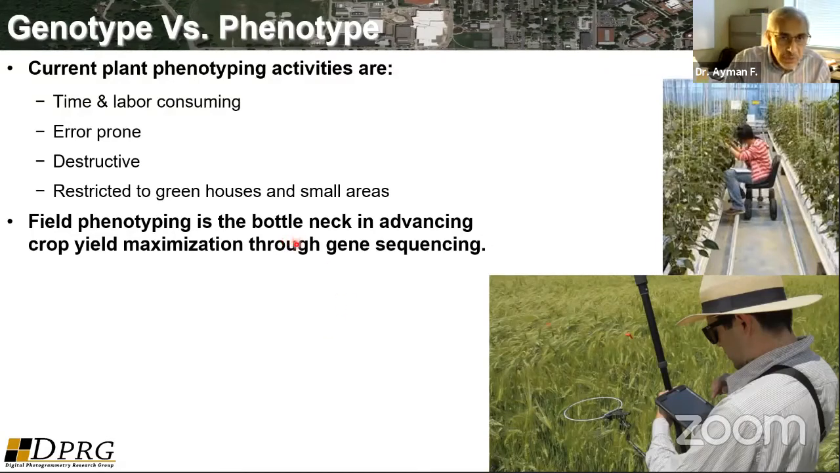So usually once you have the gene sequencing, you have to do what we call phenotyping, to collect data about the plants to understand the relationship between the genotypes and the phenotypes. This phenotyping is usually done on a limited basis, either in greenhouses or in the field at a very limited scale. But that does not allow us to do this correlation between the genotypes and phenotypes.